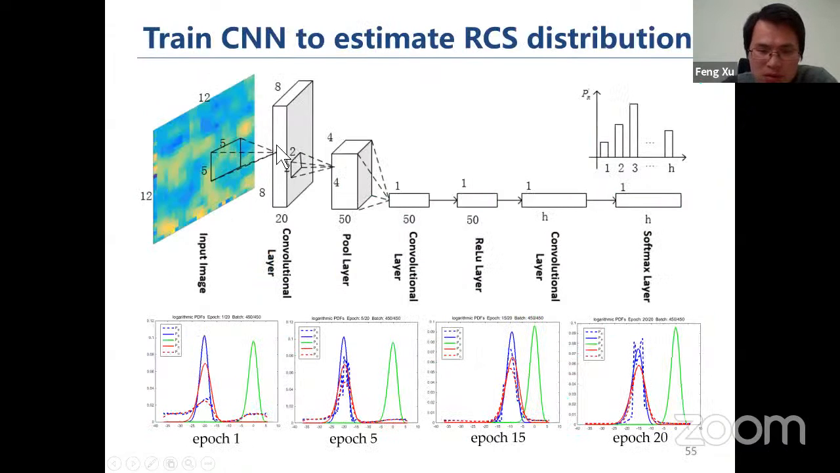The input is, I think, a 12 by 12 window of SAR image, and the output is a PDF, the actual RCS distribution behind this SAR image.